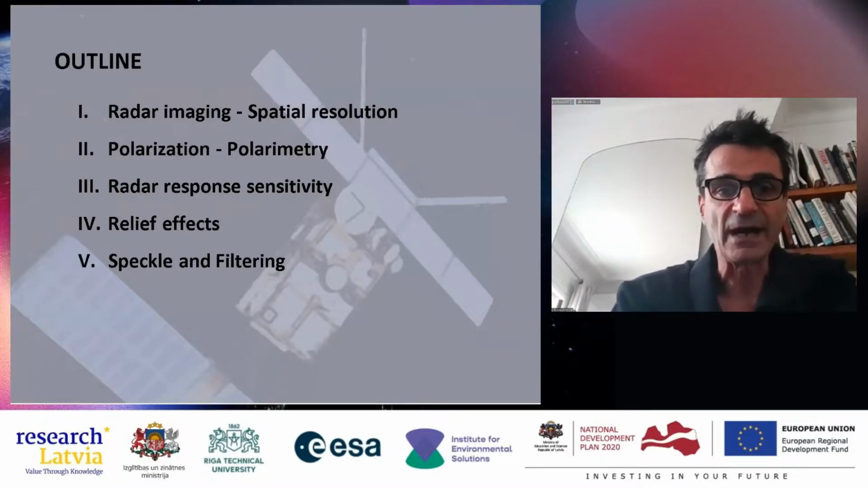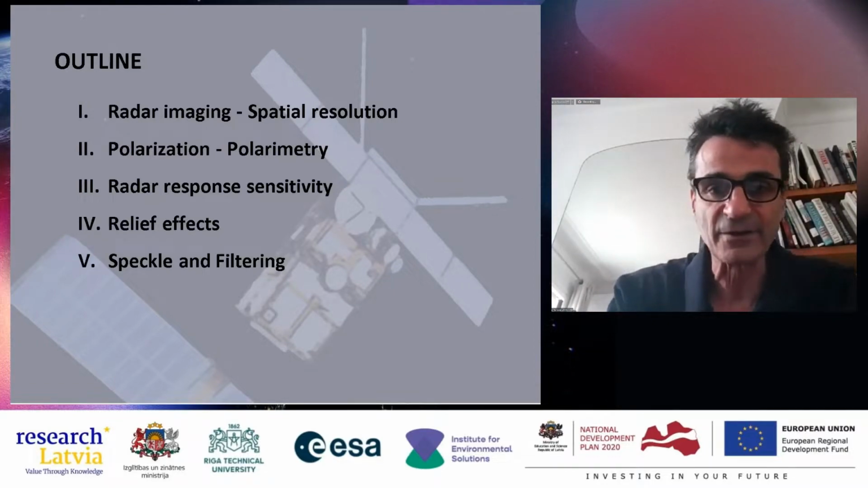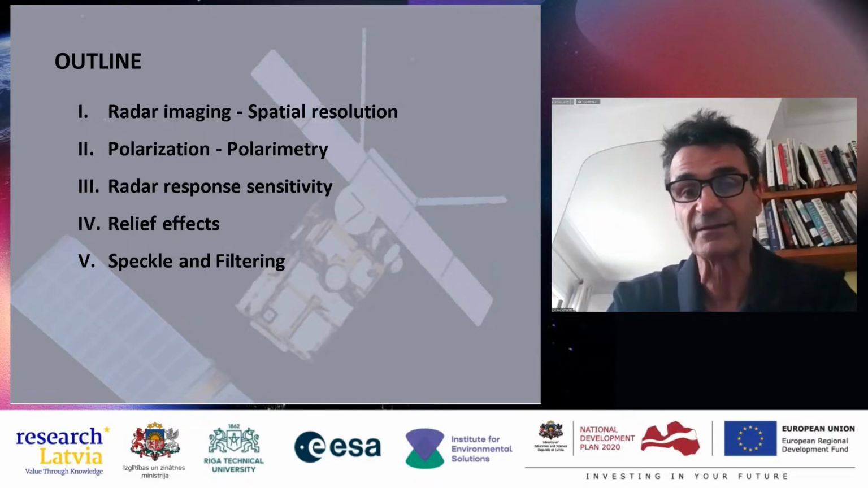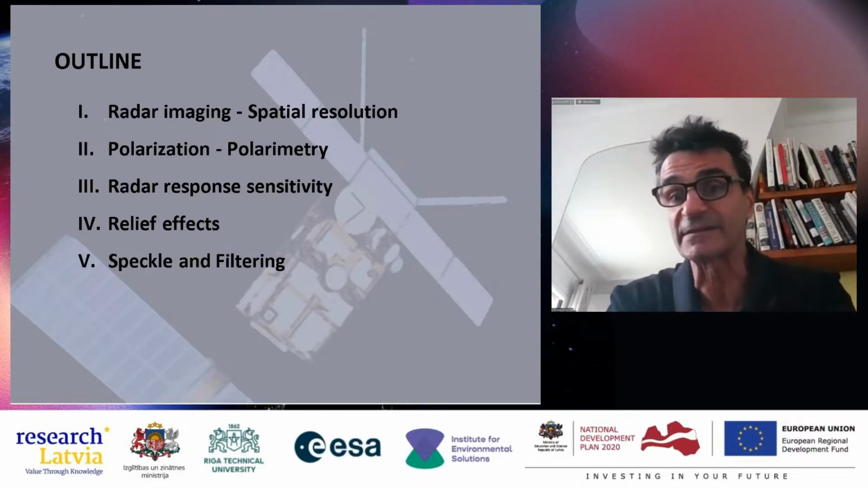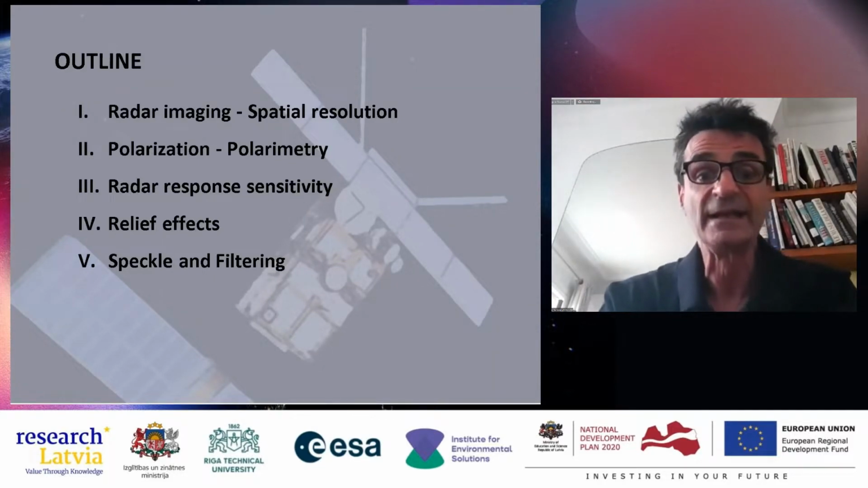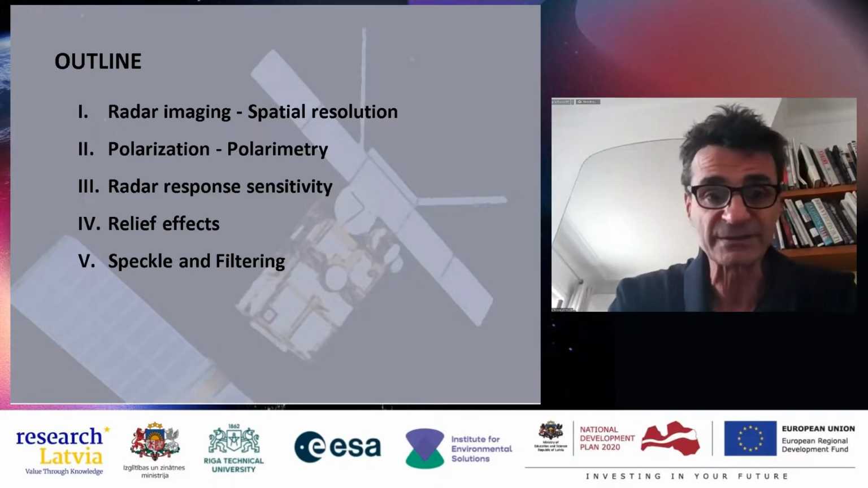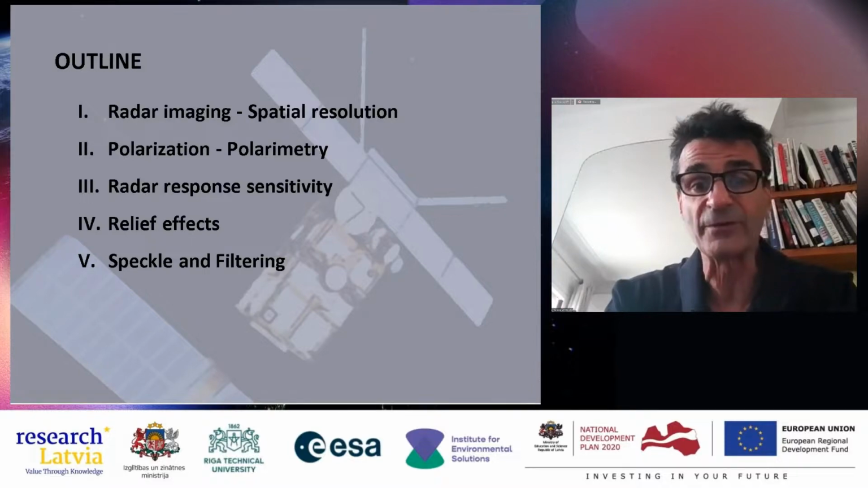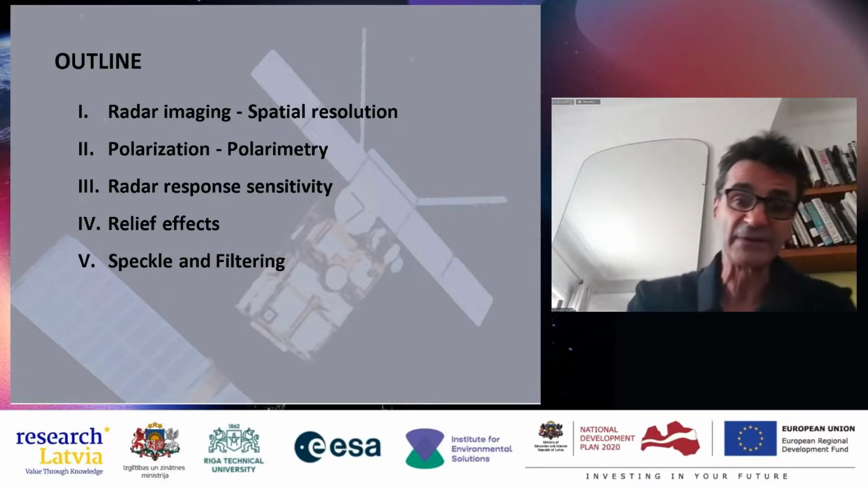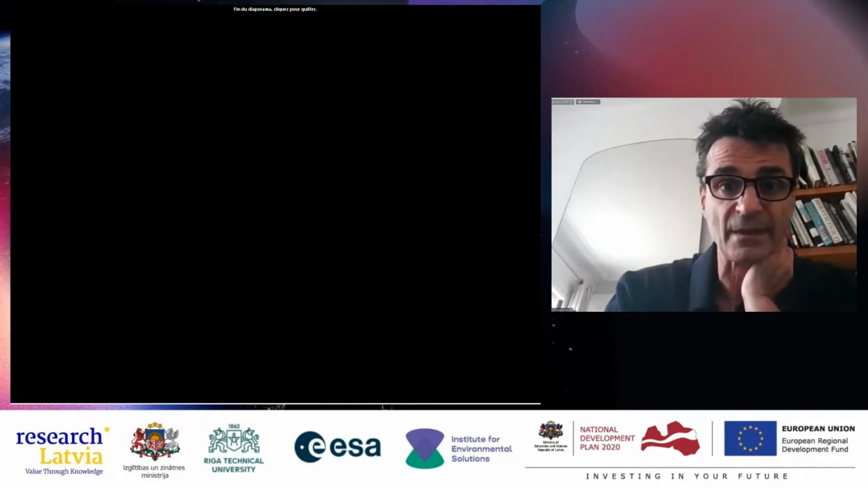So now I will speak about radar imaging and how a radar processes an image, the characteristics of the image and its spatial resolution and pixel size. Some other words on polarization, about the sensitivity of the radar response to land surfaces, effects of relief, and speckle and filtering, and so on.